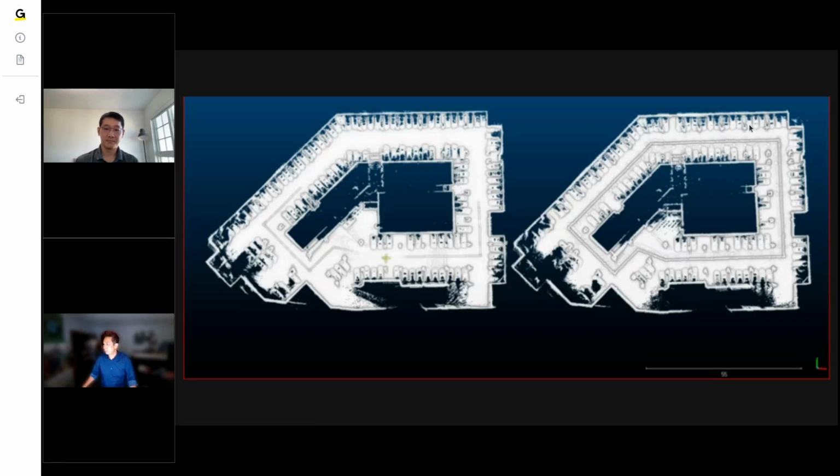And so, for example, here's a side-by-side scan of an OS1-64 and an OS0-64. It's a little blurry, but essentially the quality is very similar.